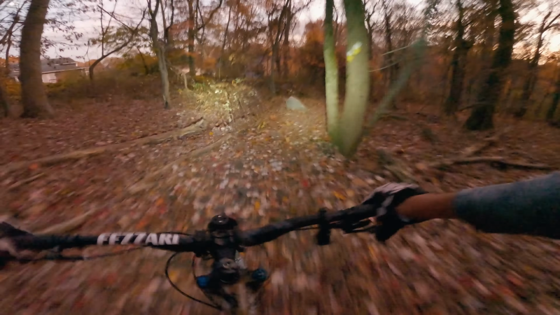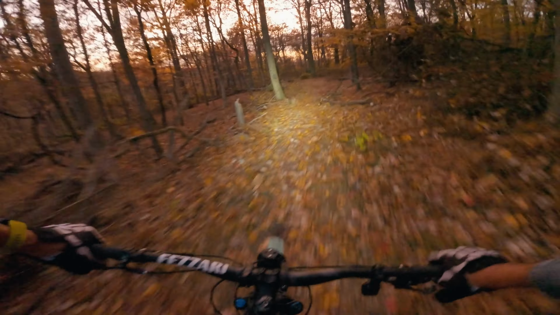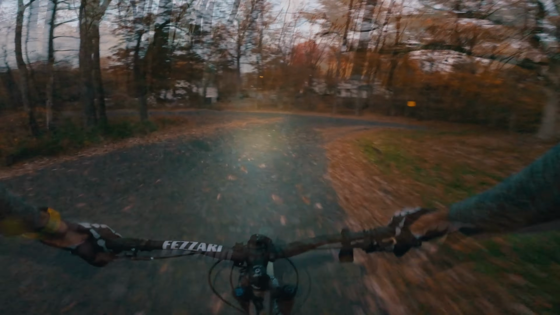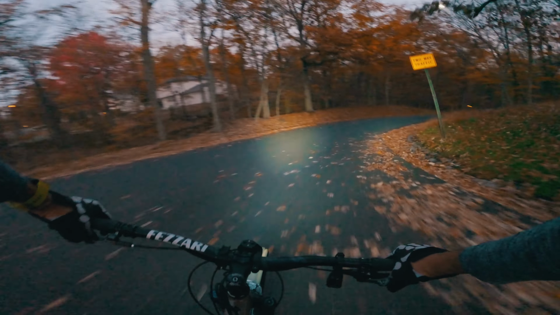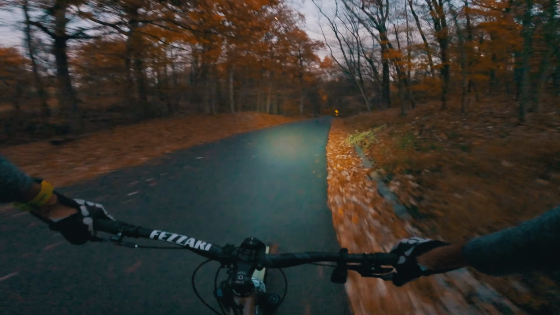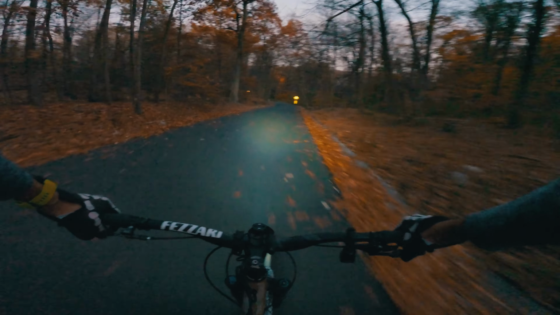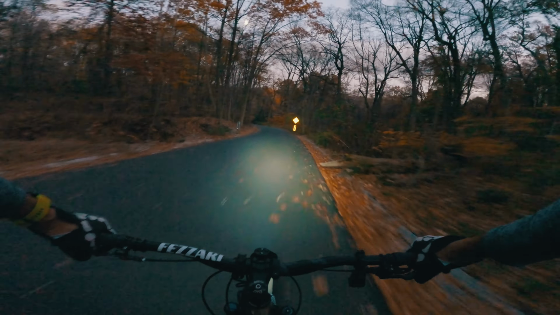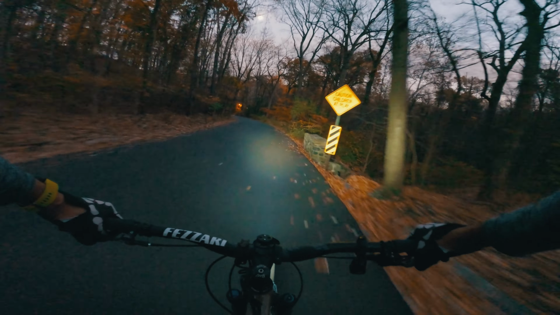Oh. Couple deer on their way to dinner. Trying to work my way up to a good sunrise ride somewhere, but I just don't know where I'm gonna do it yet. Still planning it out, but that's kind of like my next adventure at night, or during pre-dawn I should say, to get a sunrise ride in somewhere.